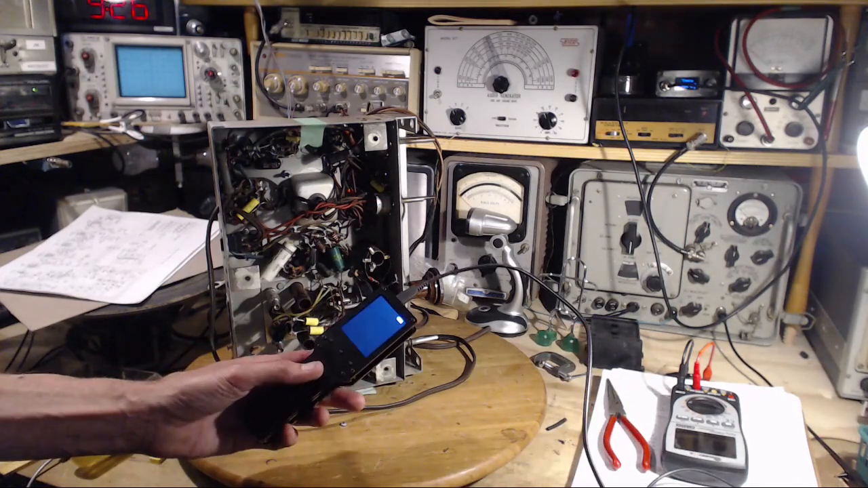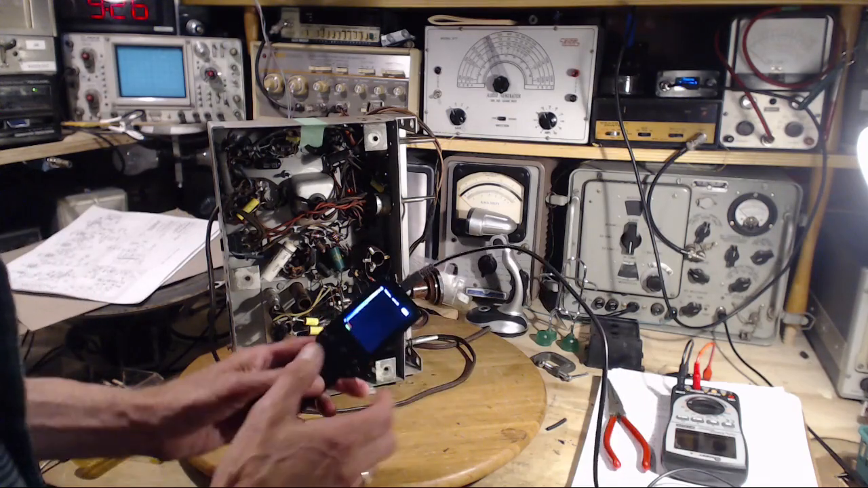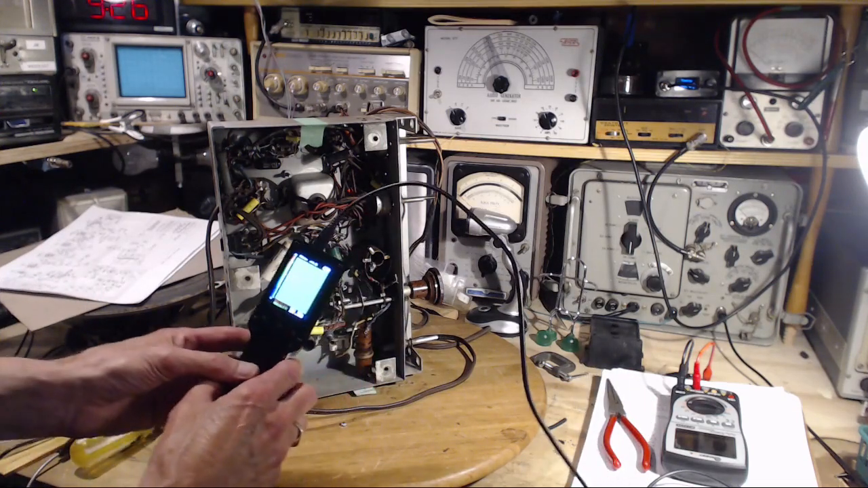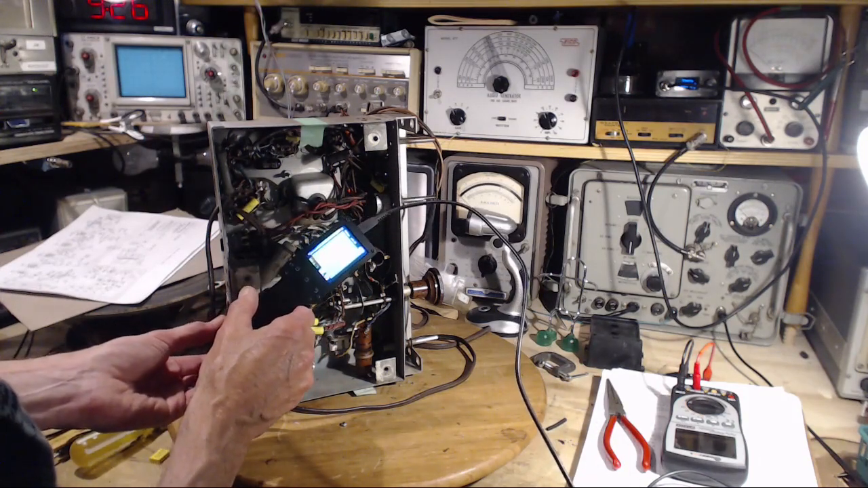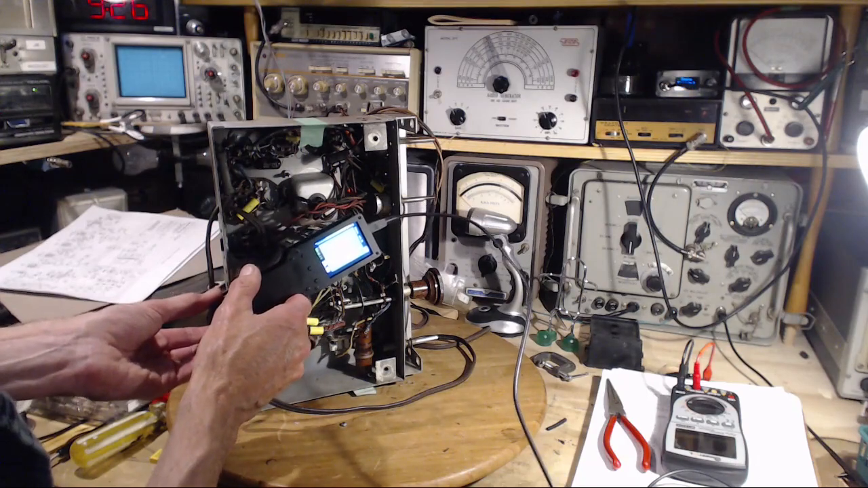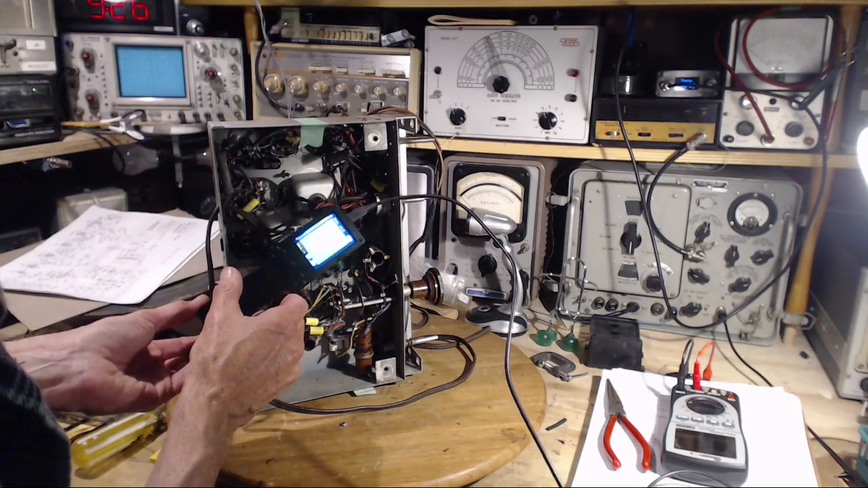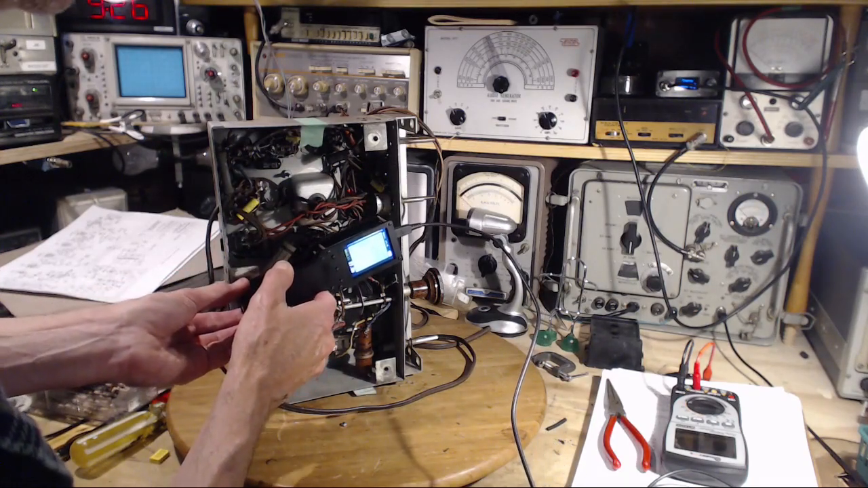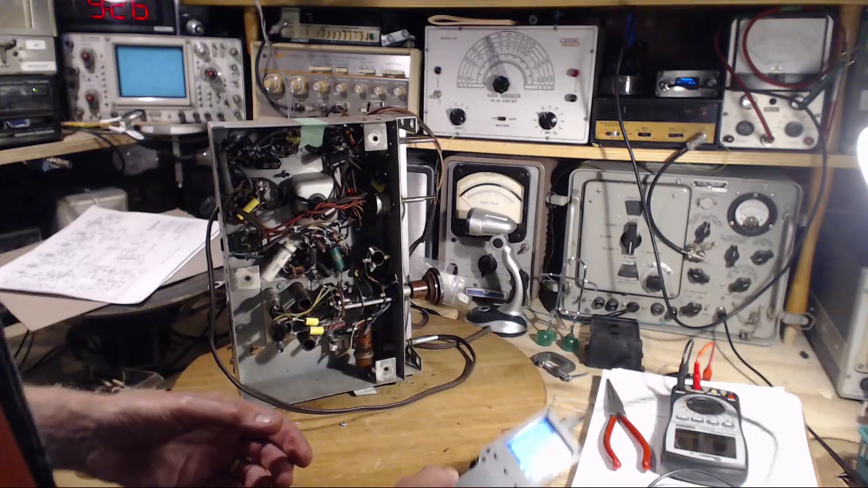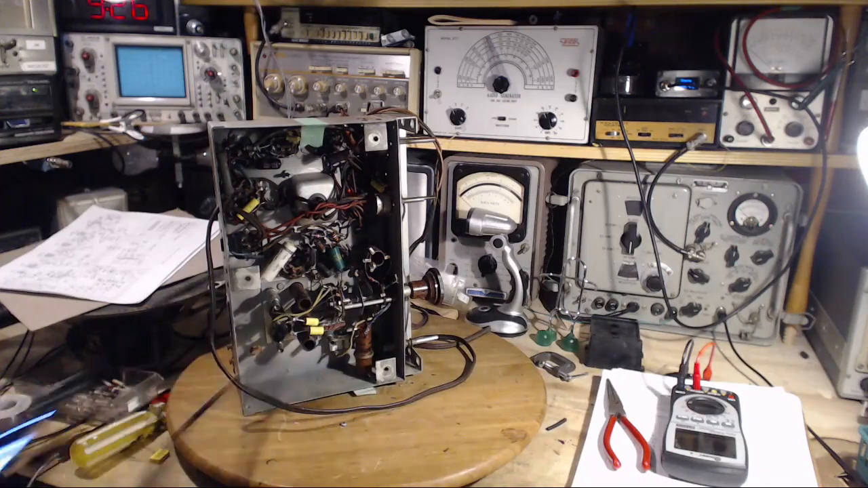Okay, so we're using this just like this because we're just going to look at the resistors I put in. Not even showing up. Something did not work out here.